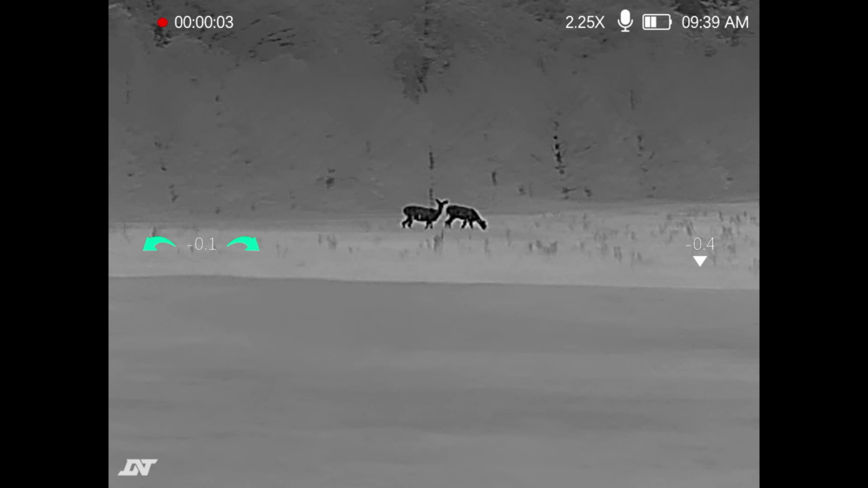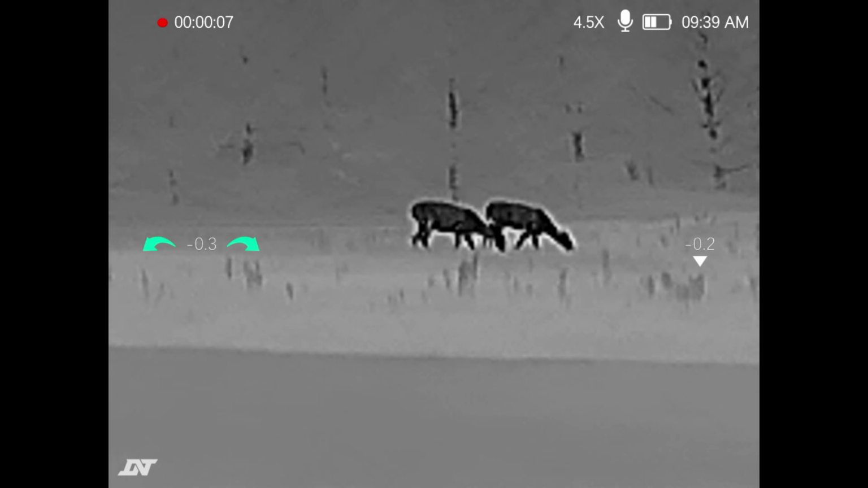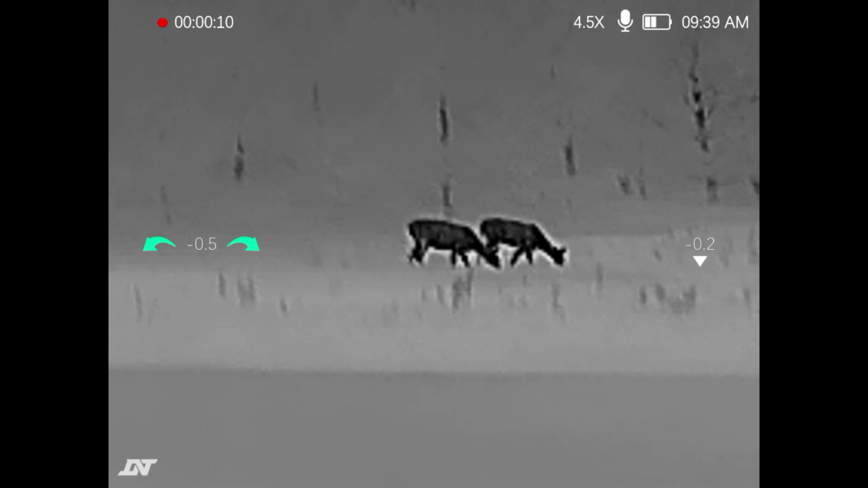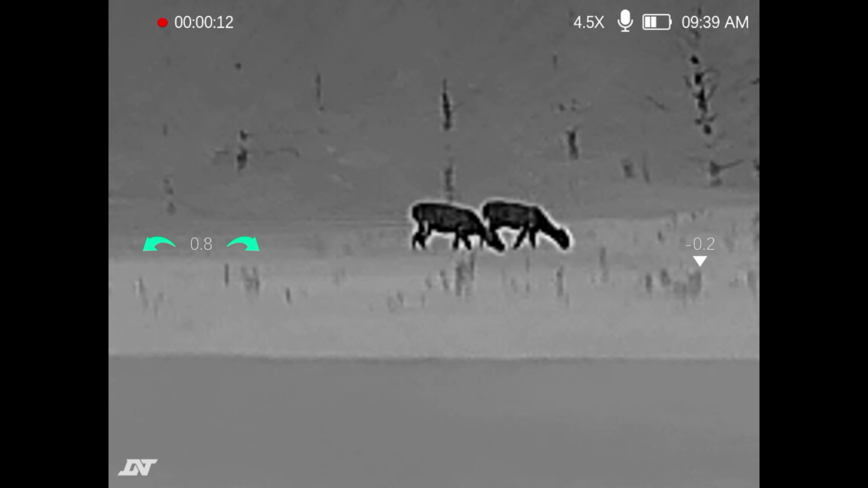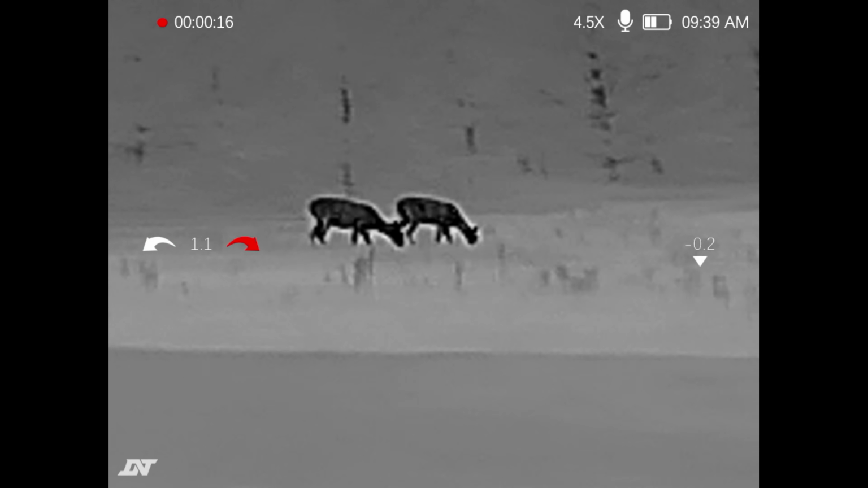So now we're zooming in. There's 2.25 power, 3 power, 4.5 power, and we're going to go on up to 6. You could easily, and I mean easily, make a shot that far on an animal this size. You could do it on 1.5 power, honestly.